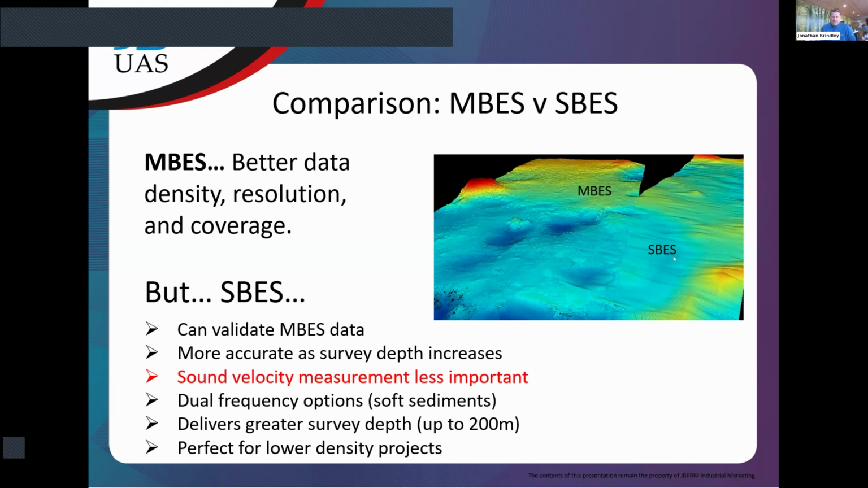And I know that with the trials that Alexei has done, they have seen really good results, even though there have been weeds on the bottom of the inland water features. So that's good. SBES can provide depths up to 200 meters. Those who have used it already will know that we're getting much deeper readings from the SBES. For lower density projects, SBES is great. MBES is not the silver bullet, but it can be much better than SBES in certain conditions where you do need that density.